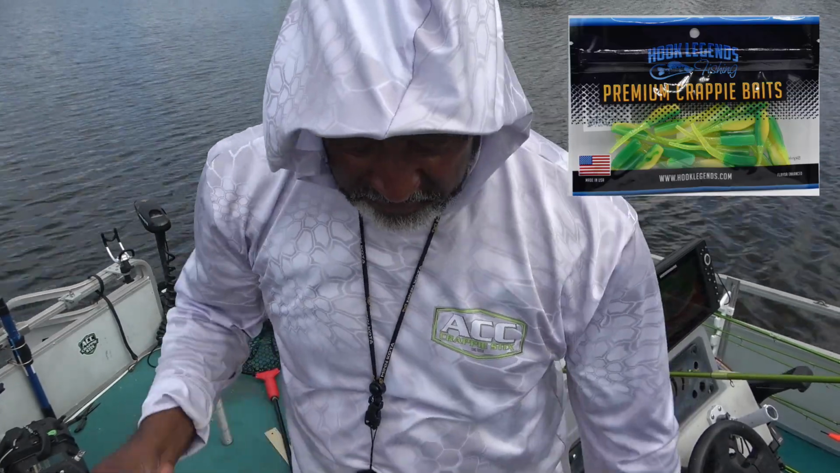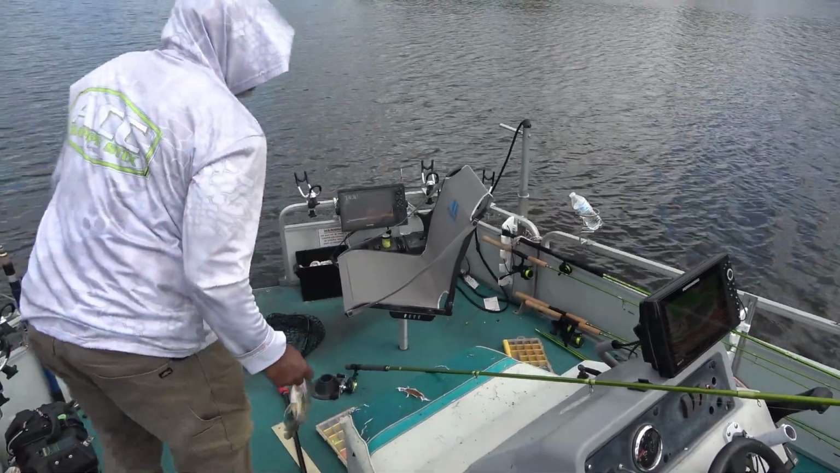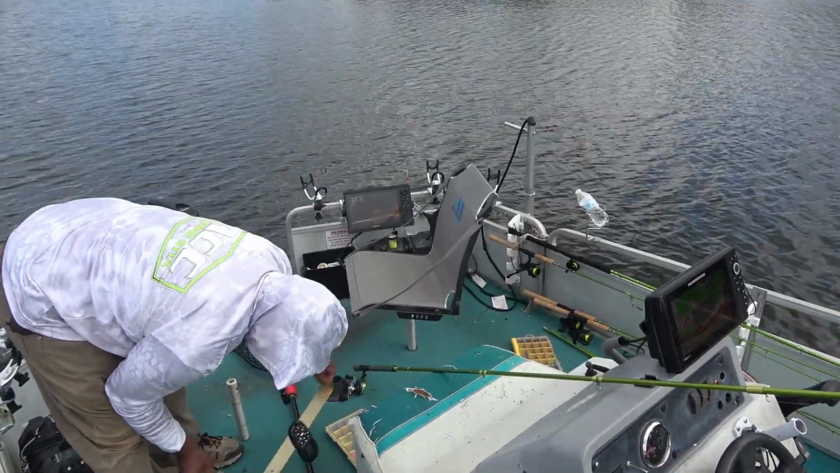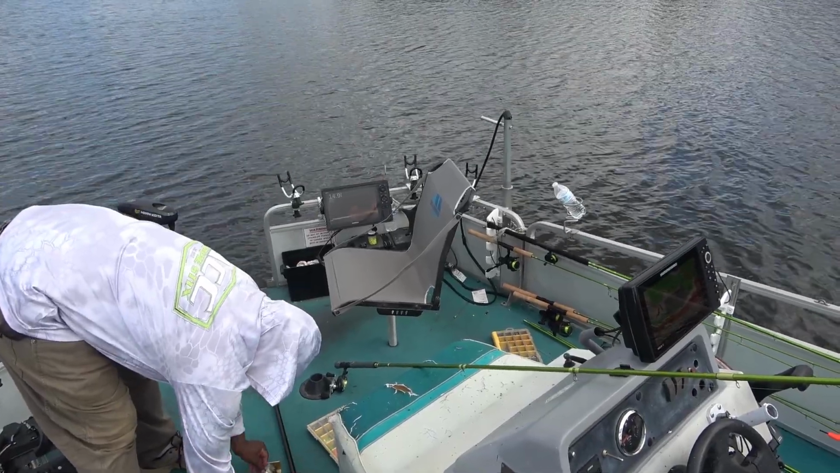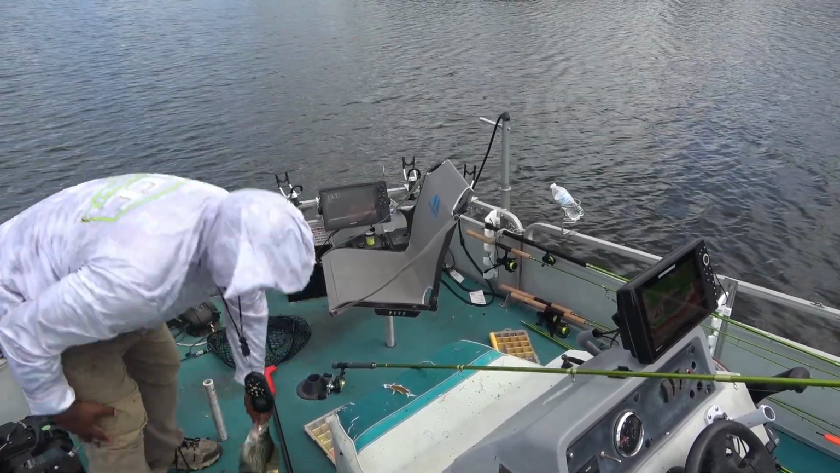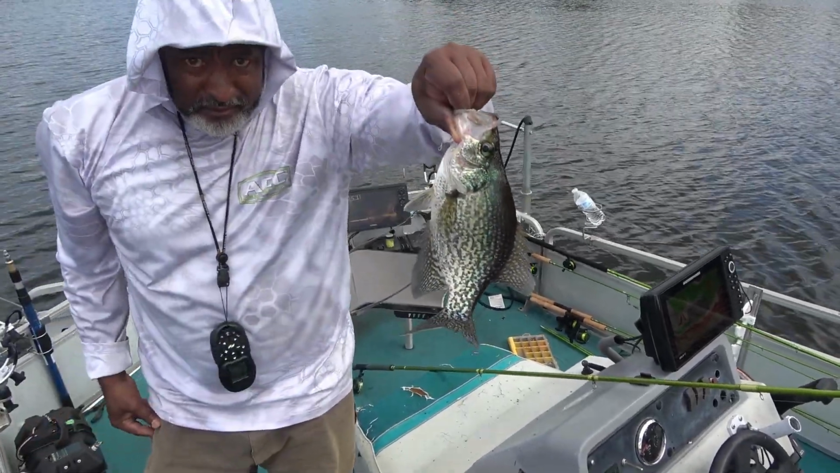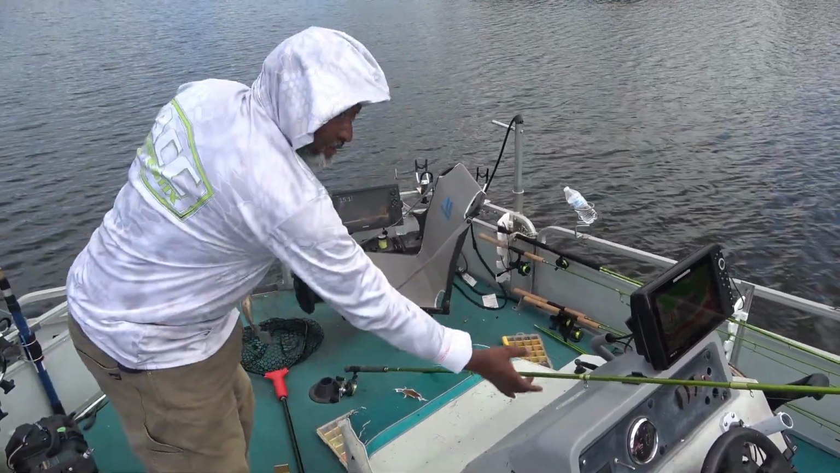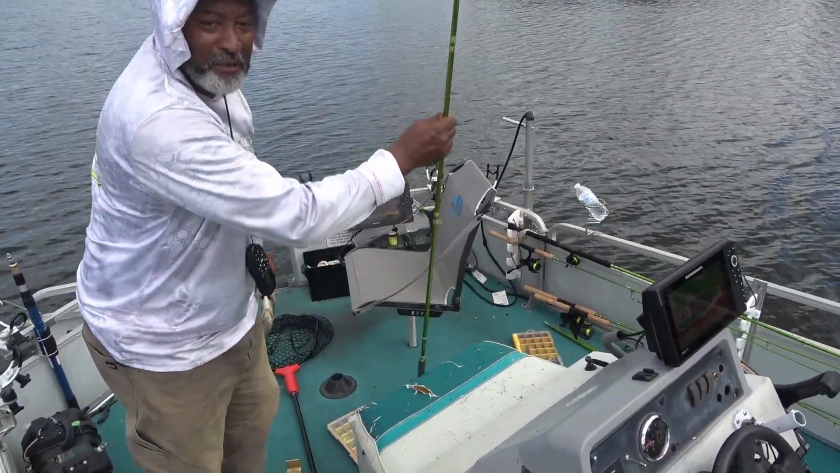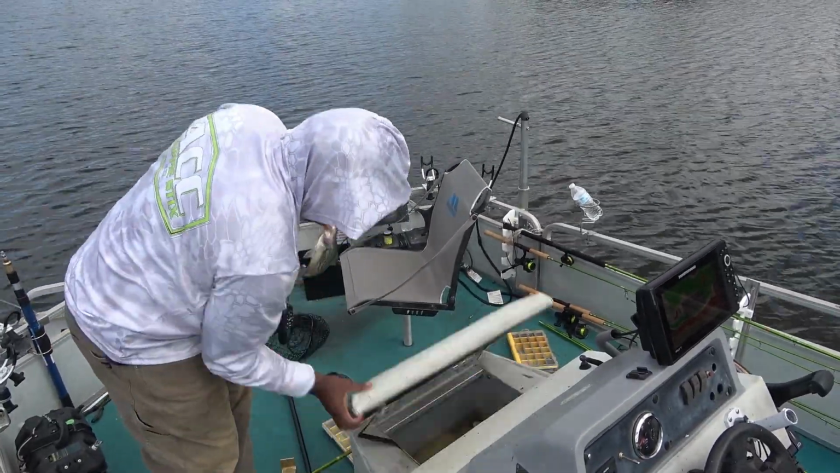Let me get the length of that fish for you. That's a 12.25 there, folks. 12.25. Boy, I tell you, I love the way they feel on this ACC crappie stick. Love it, guys. Woo-hoo.